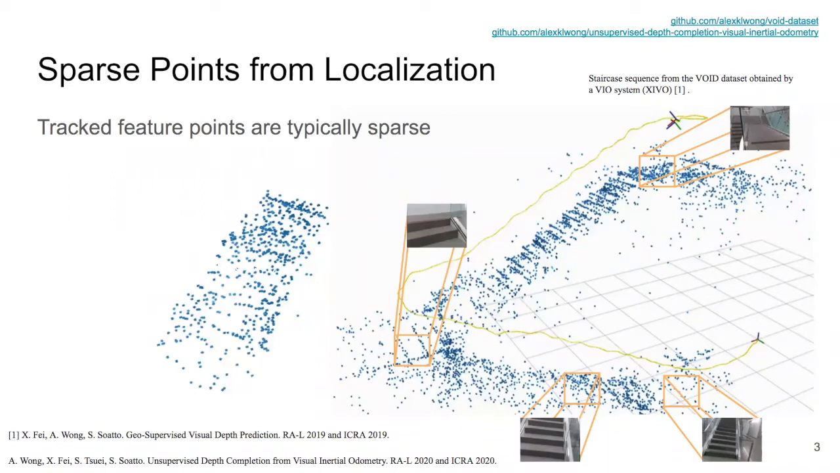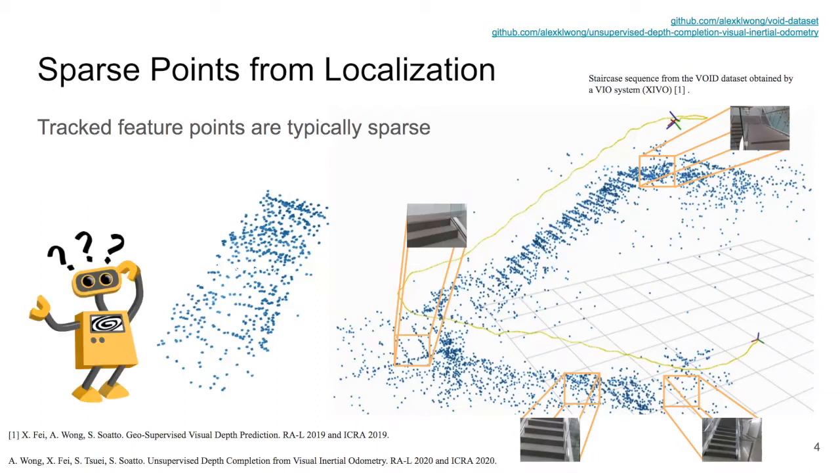Because the tracked feature points tend to be visually discriminative, the set of points is sparse by nature. A SLAM or VIO system typically maintains a sparse point cloud on the order of hundreds of points. These sparse points are sufficient for localization or to estimate the motion of the sensor. However, they tend to be a poor representation of the shape of the 3D scene.